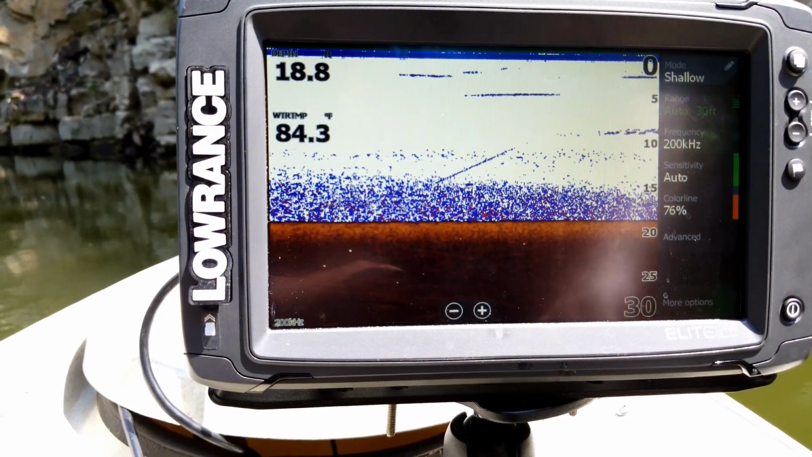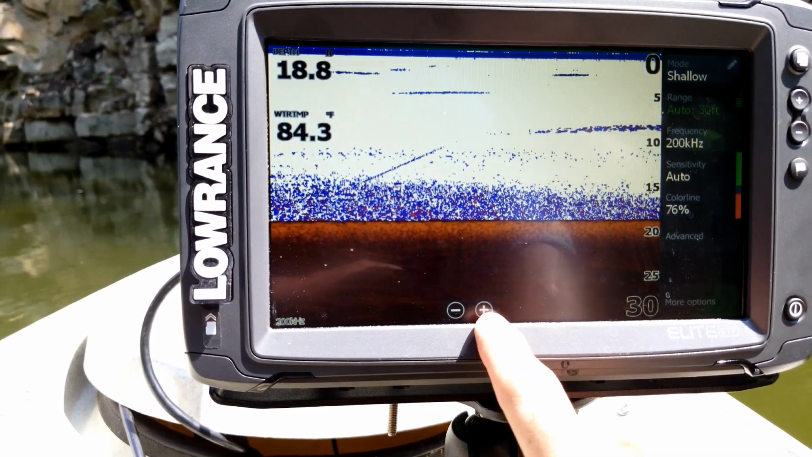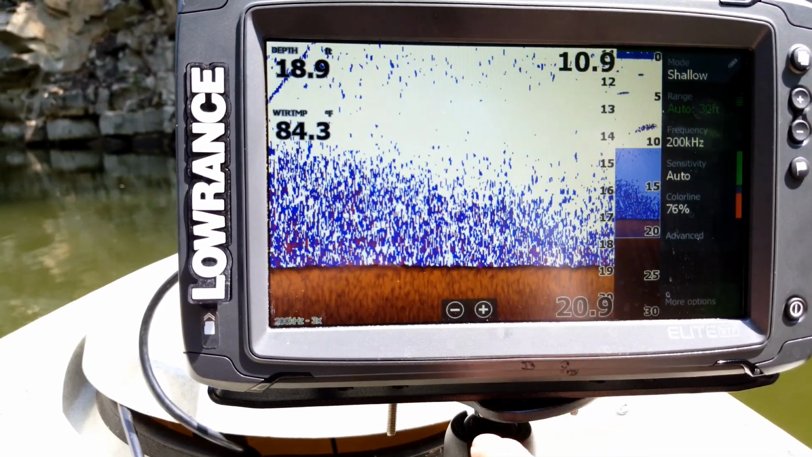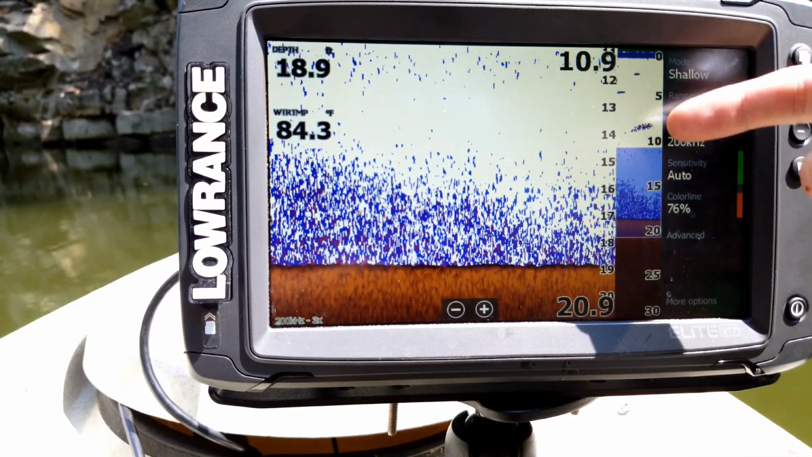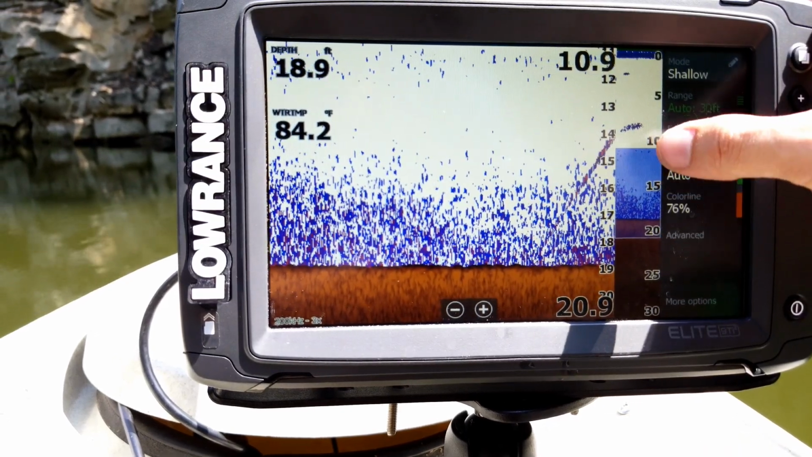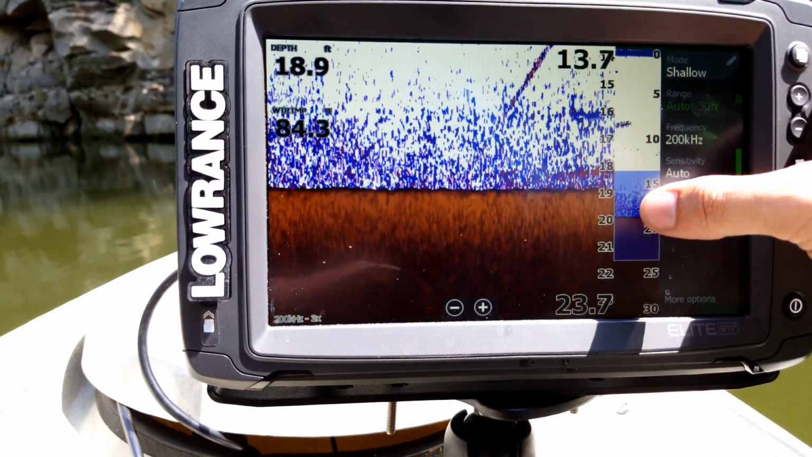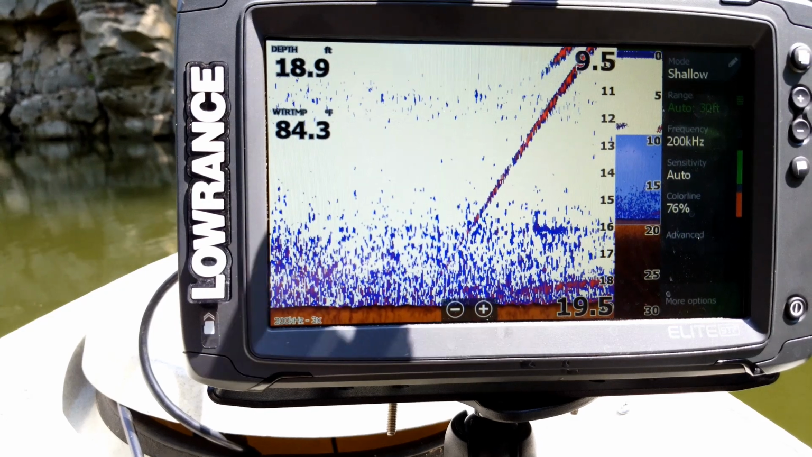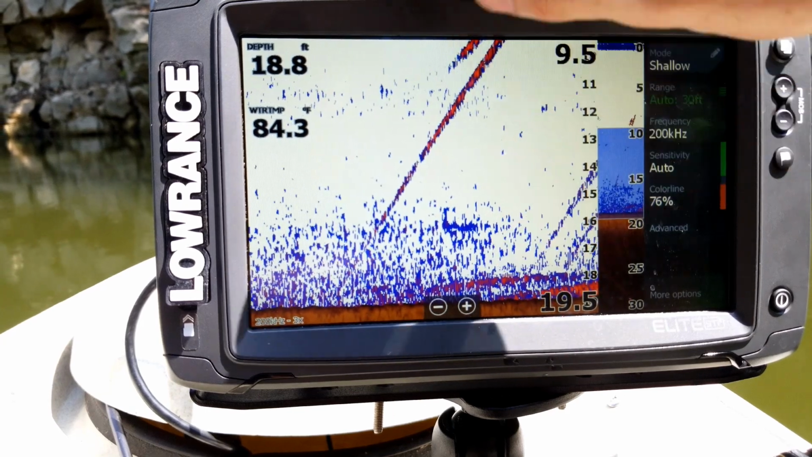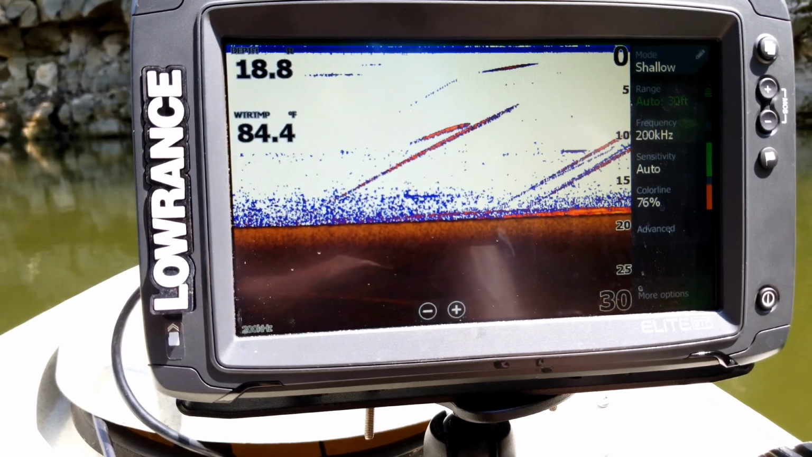On most of your screens, you're going to have your plus and minus buttons down here, which are your zoom in and zoom out buttons. When you're on your sonar like this, you can zoom in on a specific area, and you'll see over here you have your normal screen, and the rest of it is the zoomed area. Over here there's a shaded blue area, which you can touch and drag up and down to view just that specific area on your main screen right here. When we're done with that, we can just hit our minus button to zoom back out, and now we're at our full screen again.